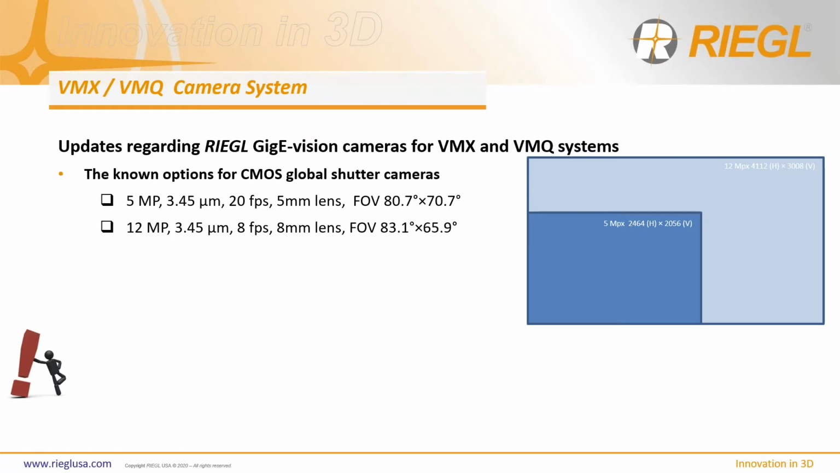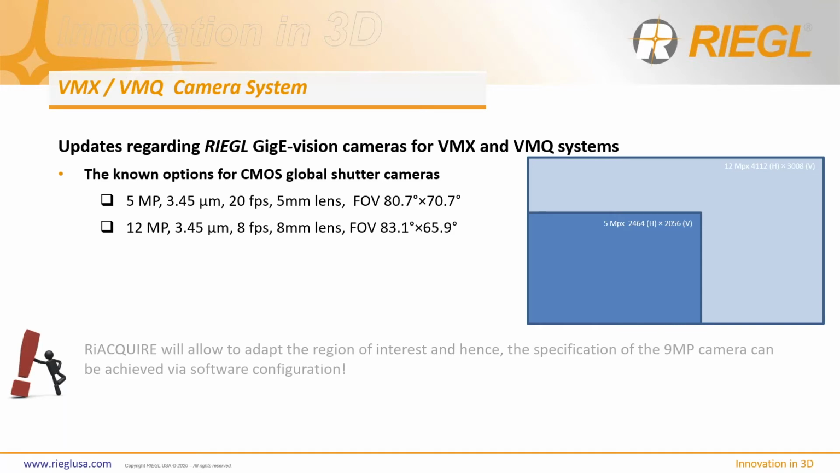So what else have we been doing? We've been changing and adding some options for our camera systems. A few years ago, we moved to CMOS chips to help with the quality of the colorized point cloud and to capture more of a true color look in the real world. And we're also now able to adapt the region of interest. So we can crop the images a little bit and get a slightly different megapixel size out of each of the 12 megapixel cameras, reduced to 9 or even 5 by just windowing down what it's looking at.